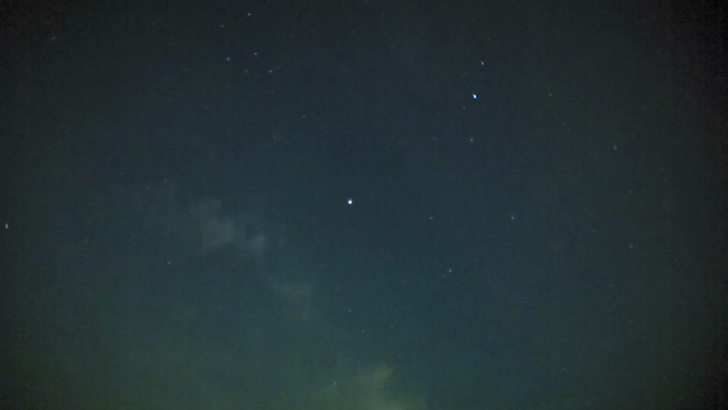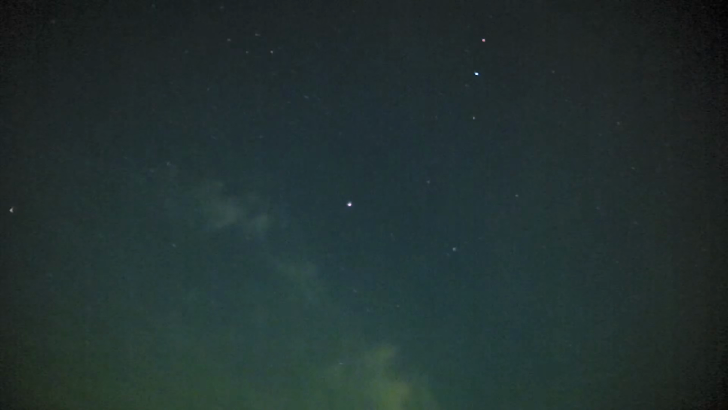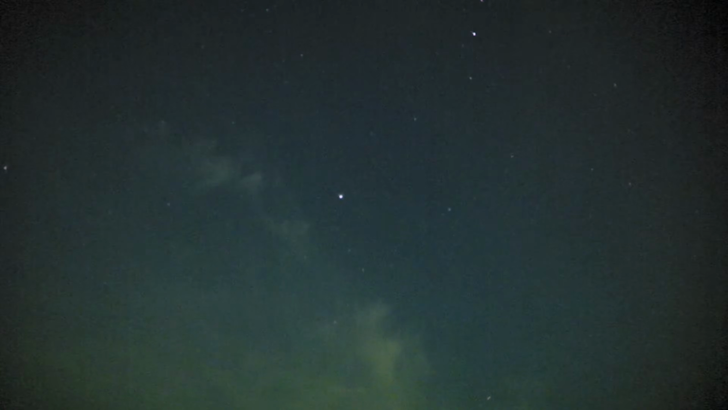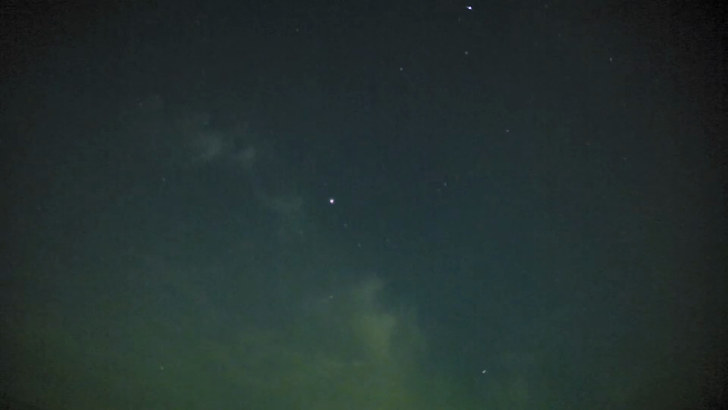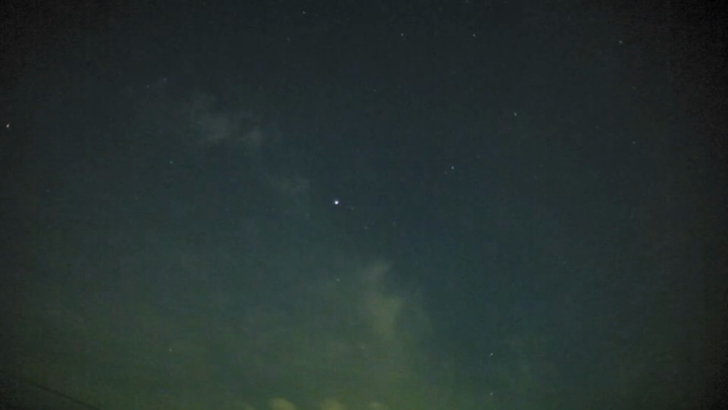Shooting star just went above it. Remember the meteor shower which is due to peak on the 12th of this month, and then it'll carry on for a few nights after that. I'll be out filming that, hopefully if it's clear.